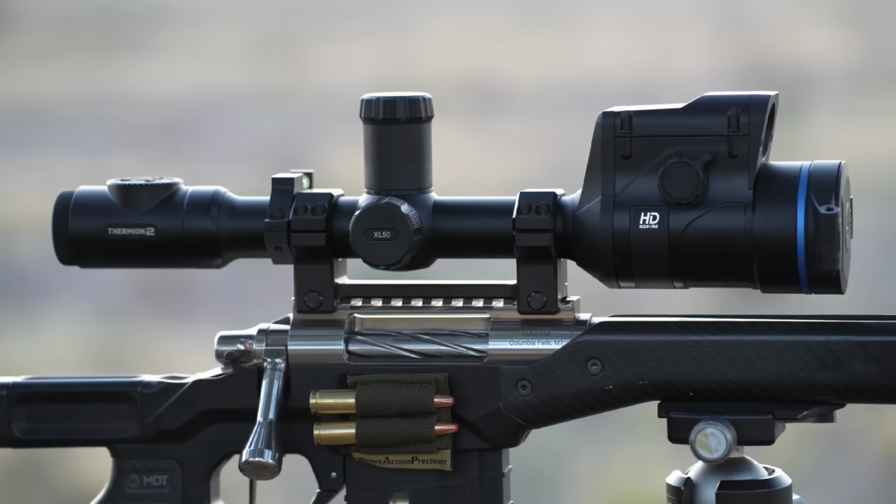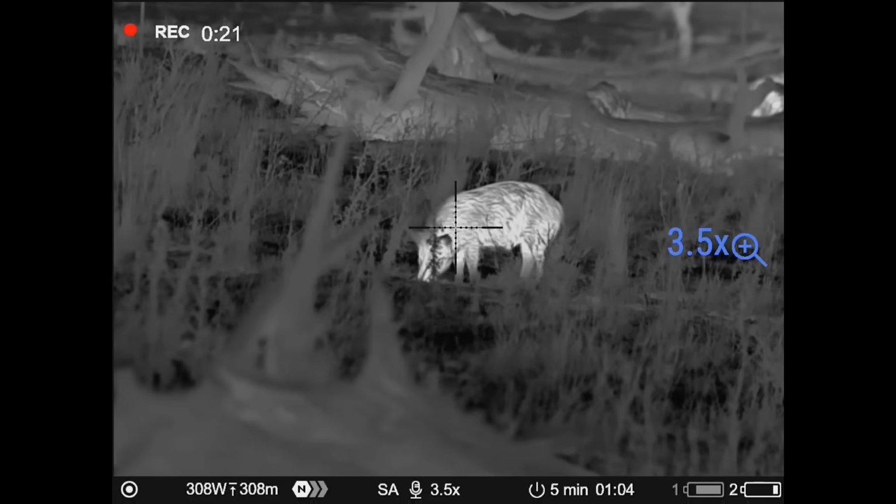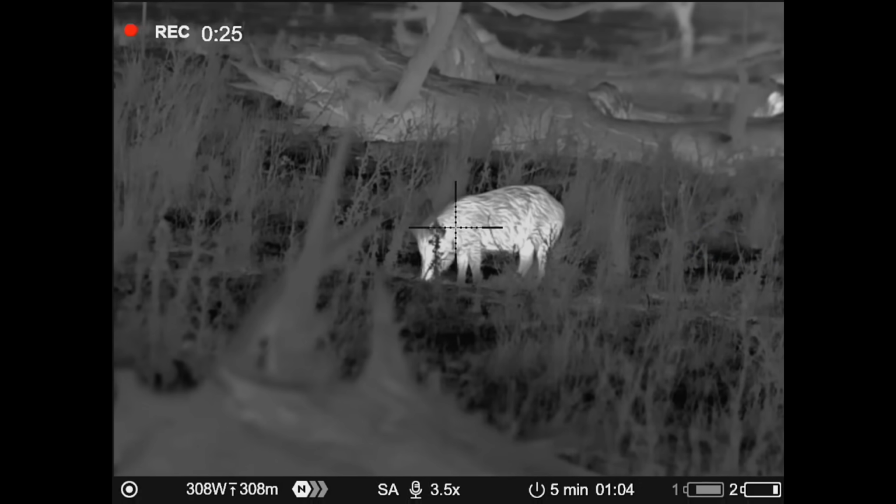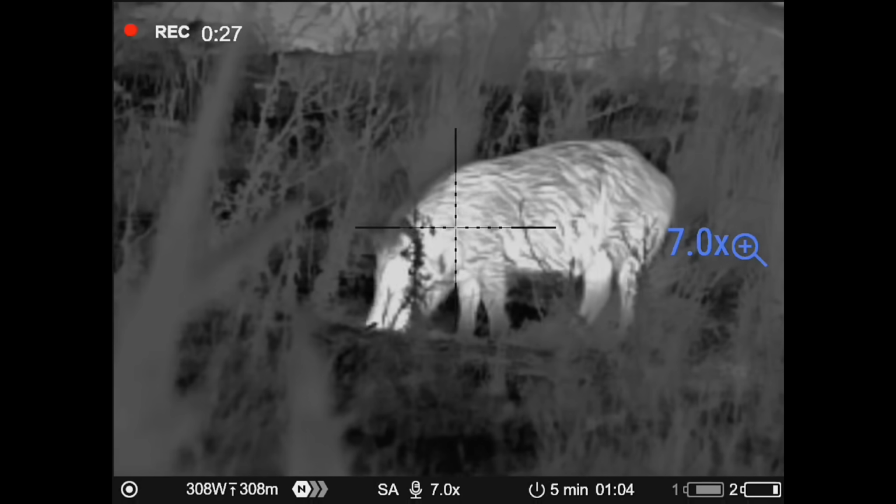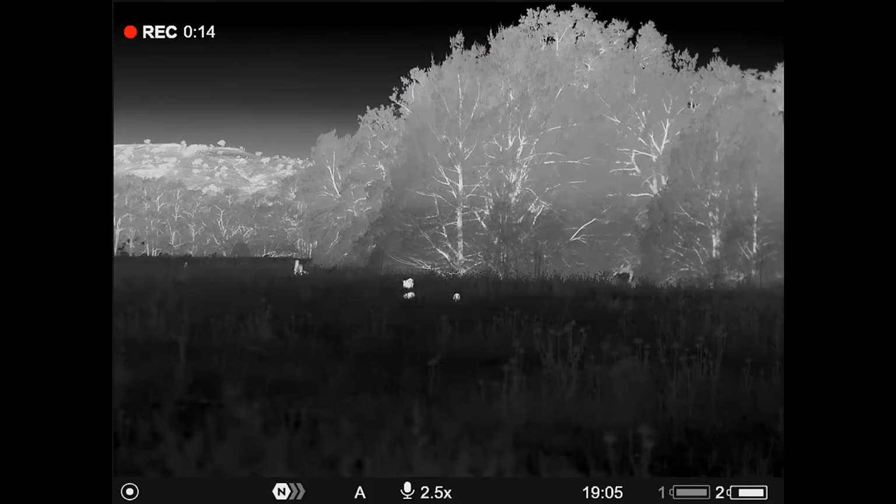This thing is amazing. I've been running it on the sly for a few weeks, haven't been able to tell anyone. 1.75 base mag, the digital magnification with that amount of pixels is phenomenal. I'm looking forward to showing you guys in this video just how it runs, but I am extremely impressed with this scope. I've got 3 animals just here.